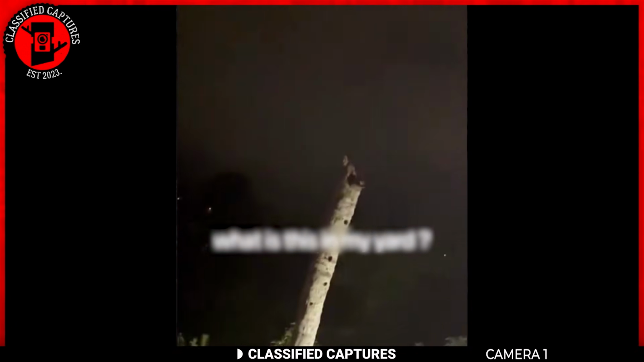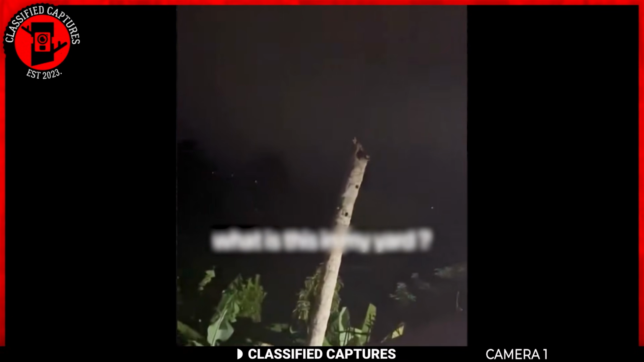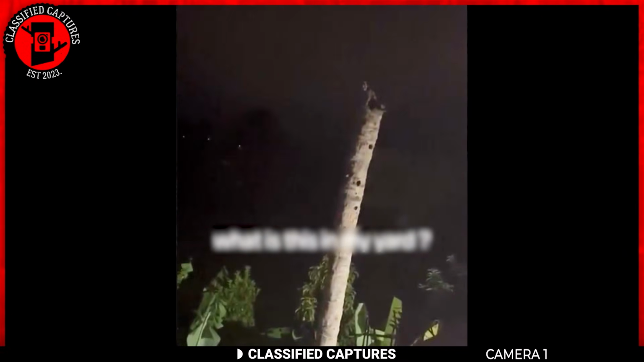Imagine stepping out of your room at midnight and seeing this. Bizarre, right? That's definitely not normal. Whatever that is doesn't look like any animal we know, and it certainly doesn't look like any paranormal creature that we've ever encountered either. So what exactly is it? Although it doesn't appear to have wings, how did it get up there?